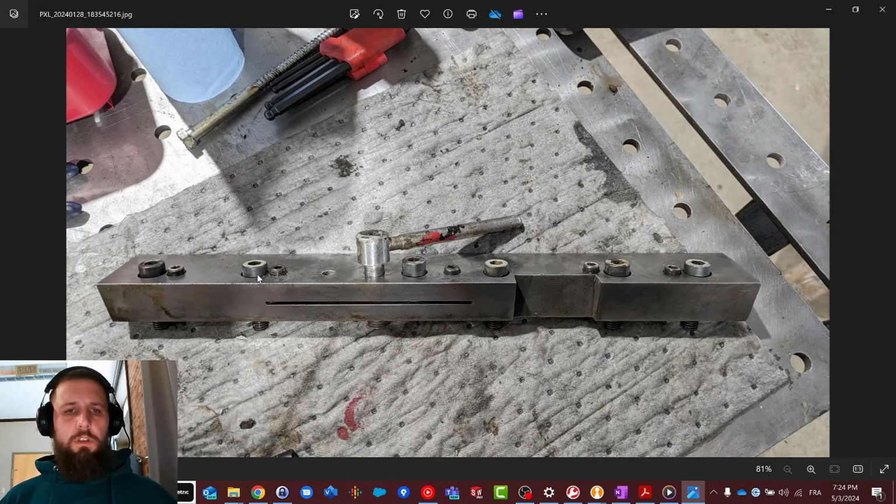The big bolts are what hold the gib into the back of the knee, and these smaller bolts here are actually set screws that set the depth of the knee. And there's a slot here. This is the locking mechanism. If you pull on this handle, it squeezes this down and pushes it to get against the other side of the dovetail.